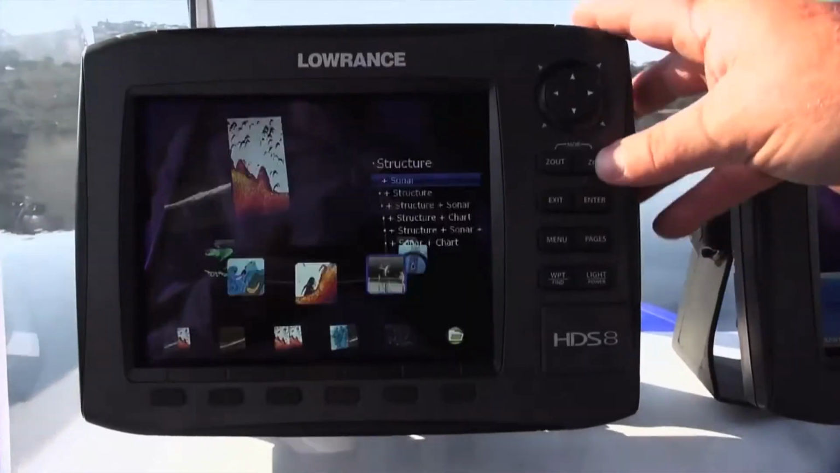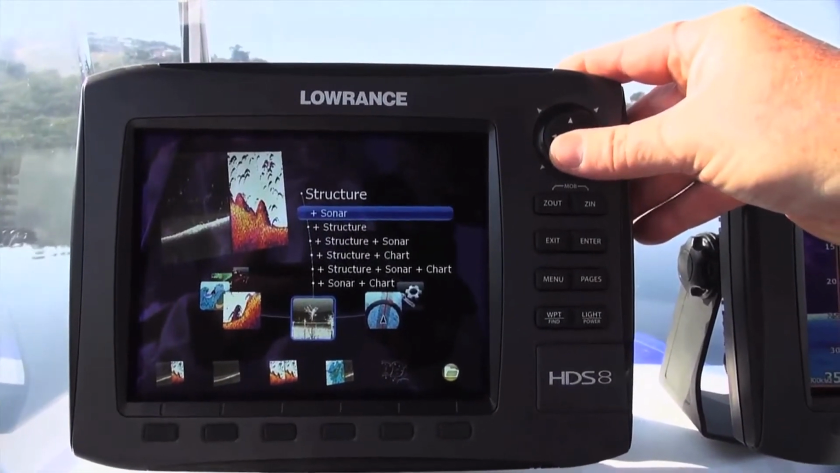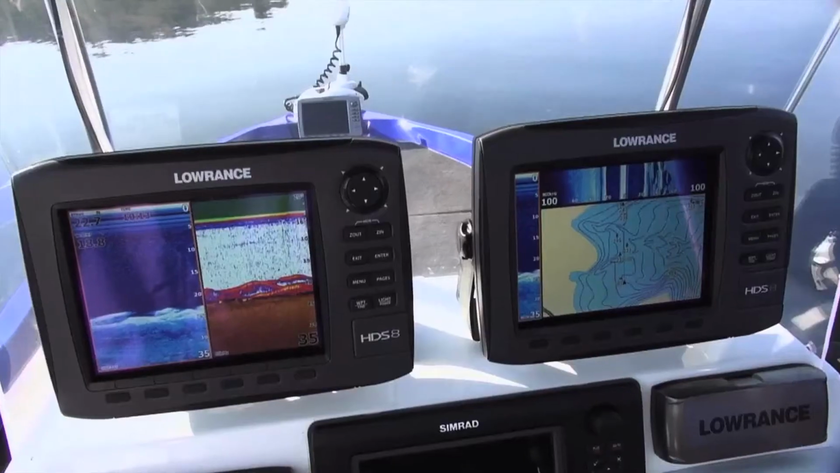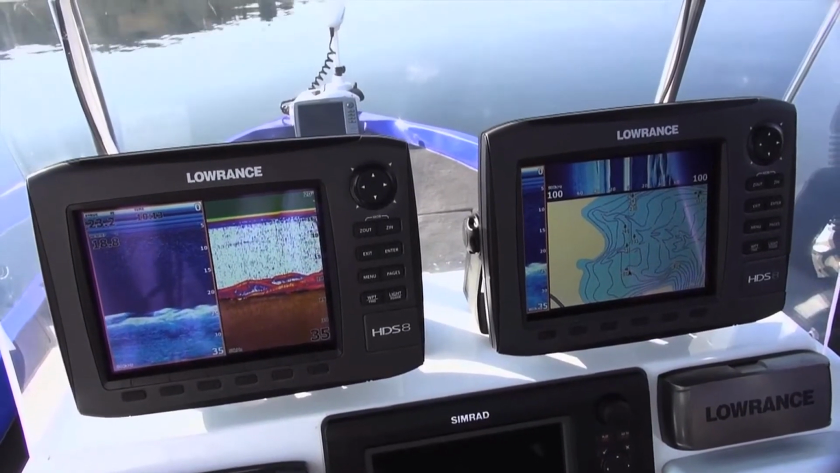On my unit on my left hand side, this can be a 5, a 7, anything. 8s and 10s obviously are lovely, but a 5 or a 7 is fine. This can be flush mounted in your console. What you're going to select here is your 800 kilohertz down scan and your 50 kilohertz conventional sonar. The reason why you don't need the 200 kilohertz is because the 800 kilohertz is doing a much better job than the 200 kilohertz on bottom and structure information. So you can do away with 200 kilohertz.